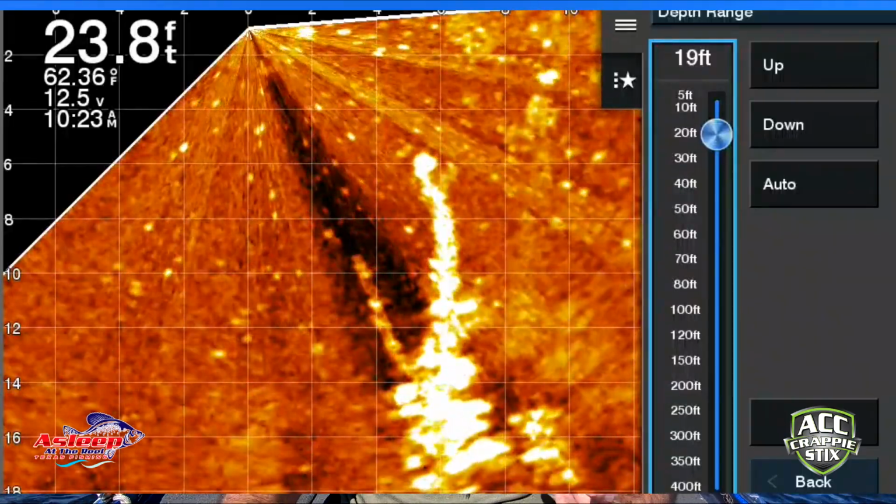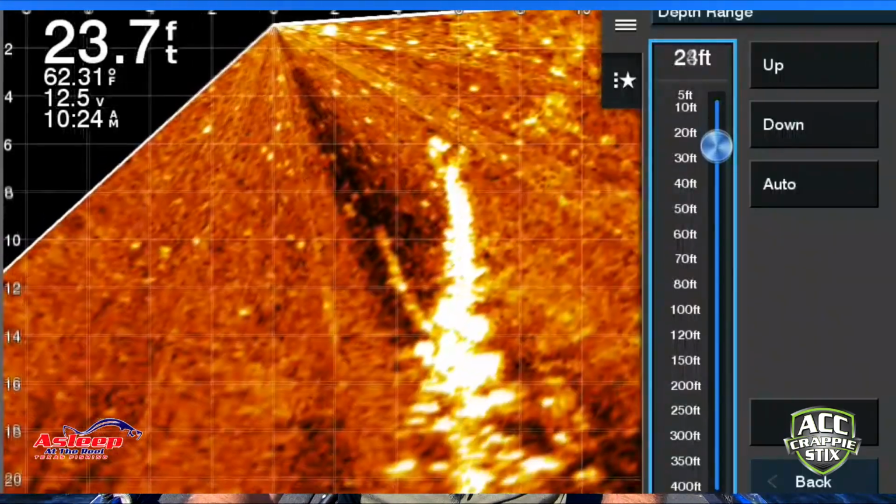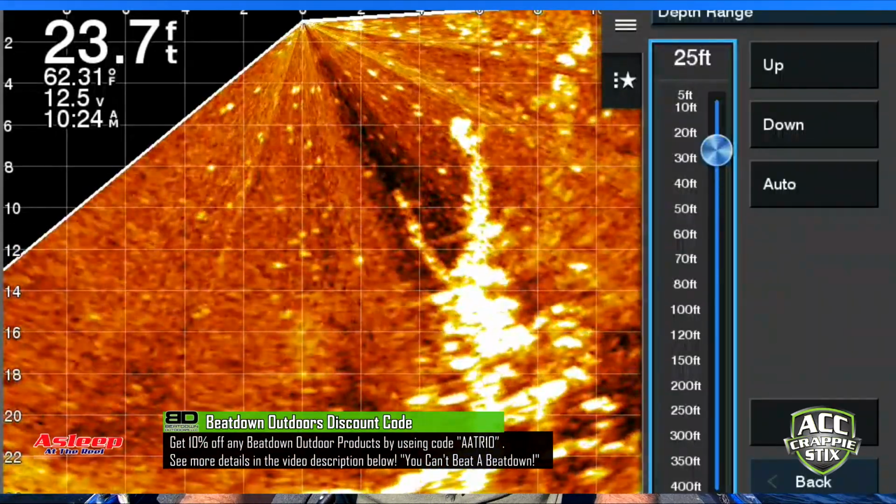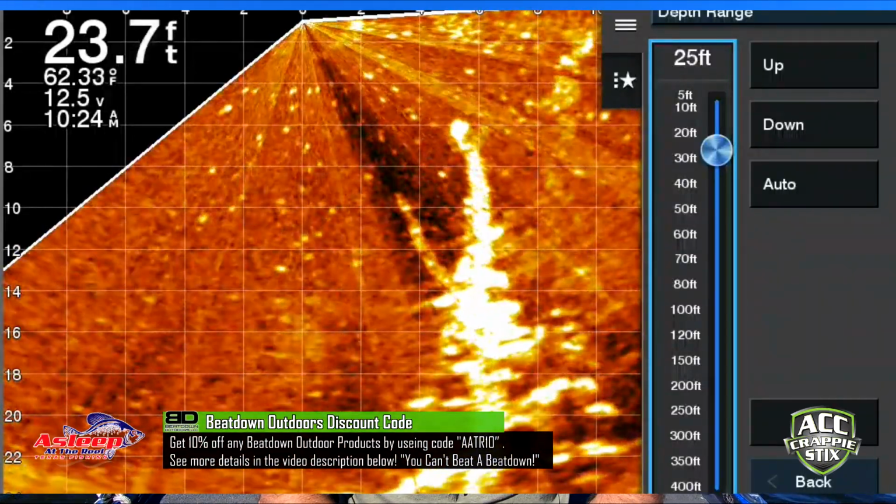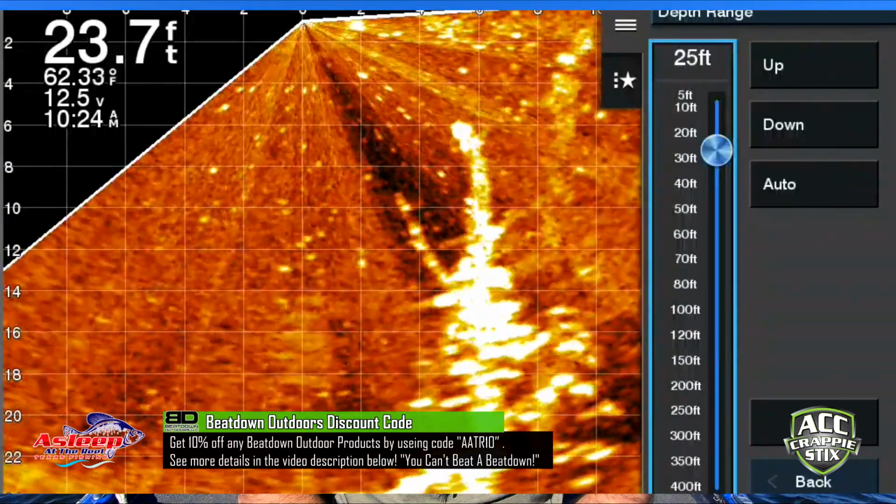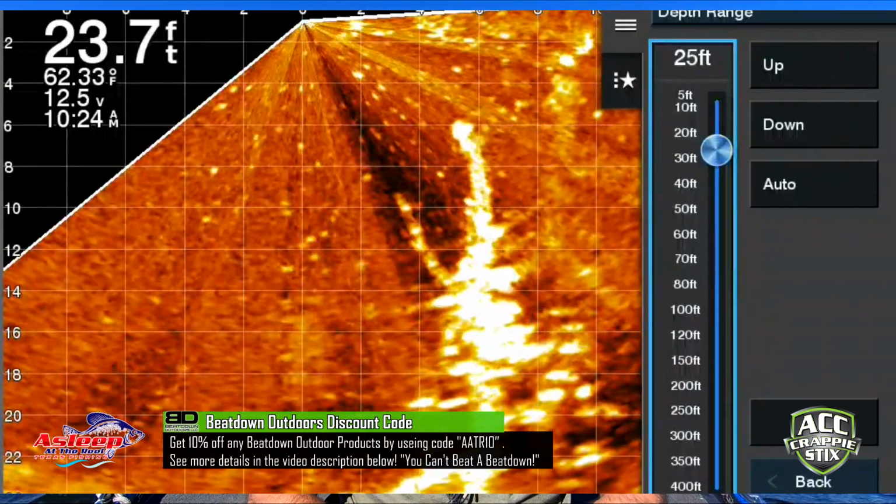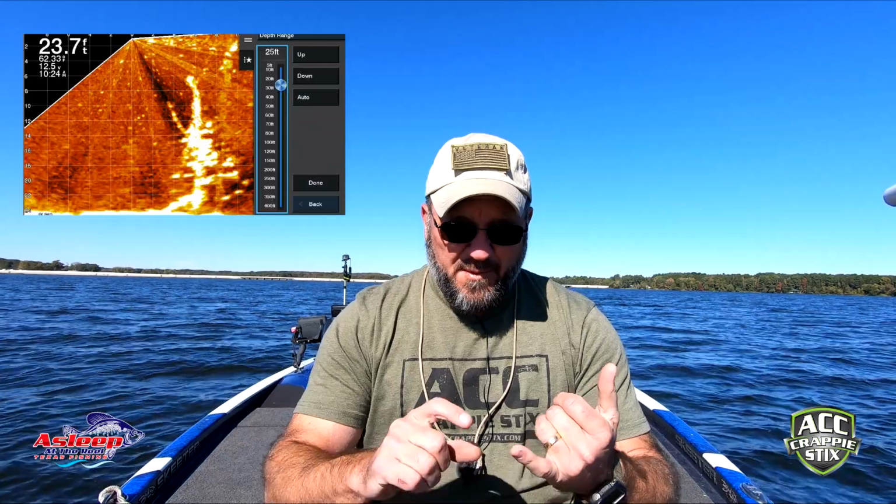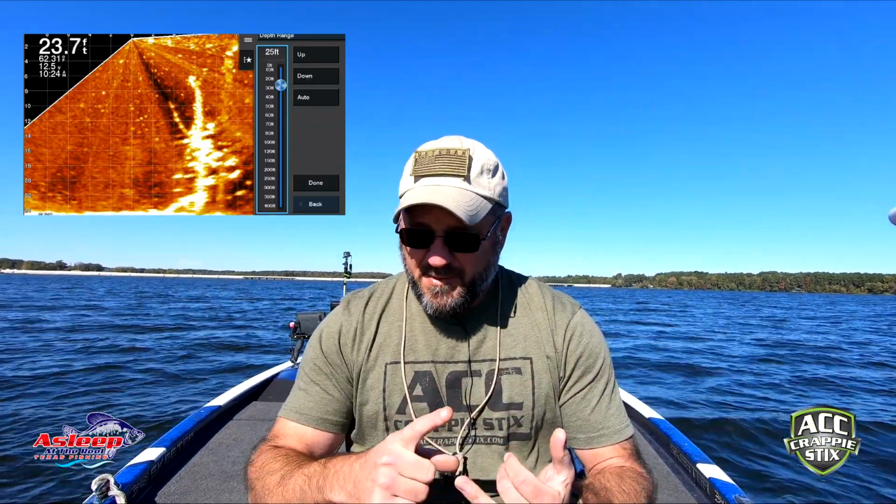I like to watch the bottom, kind of give me an idea when I'm getting deeper. I can watch the depth up there at the top, but I like it to kind of show me what the land looks like. So that's it, basically right there. But every time I'm fishing, when I go to a new spot, I'm gonna mess with my depth range. I'm gonna mess with my gain and my forward range.